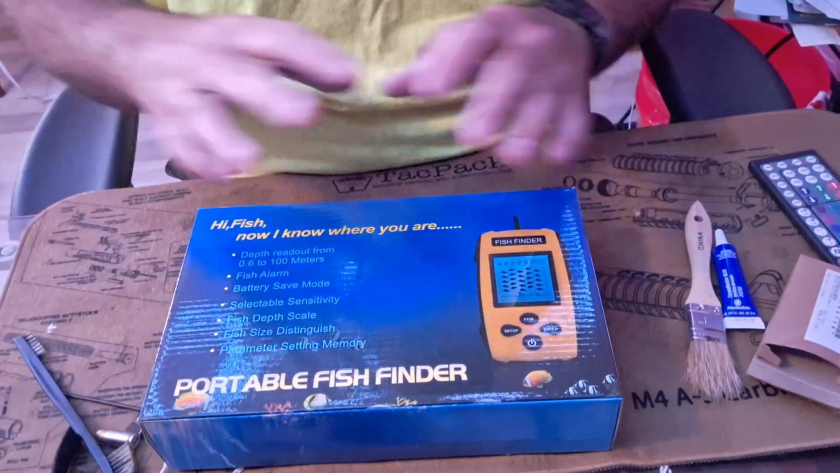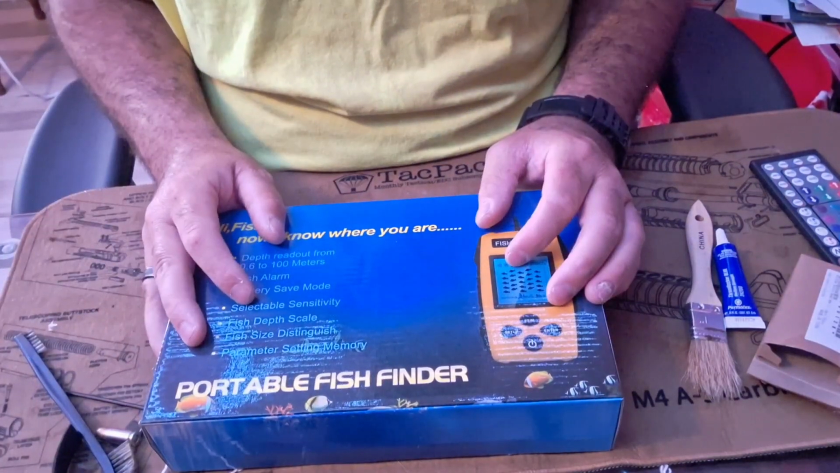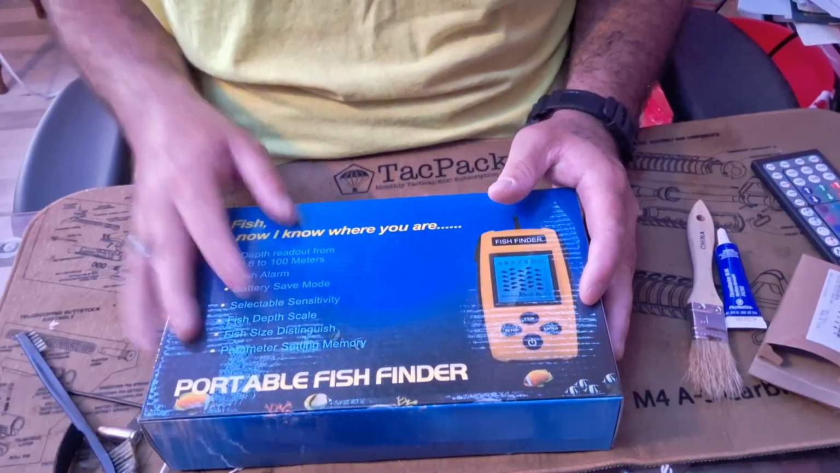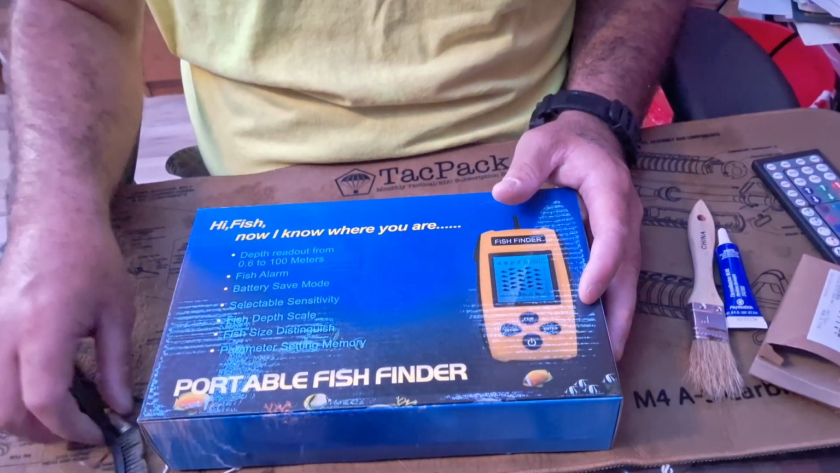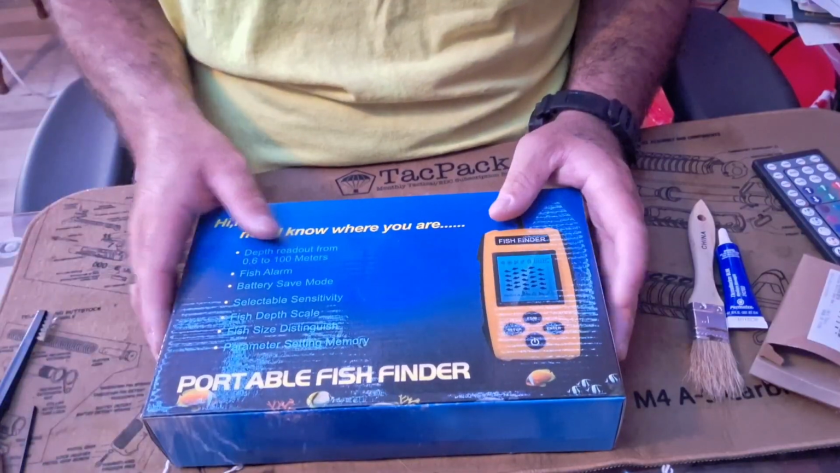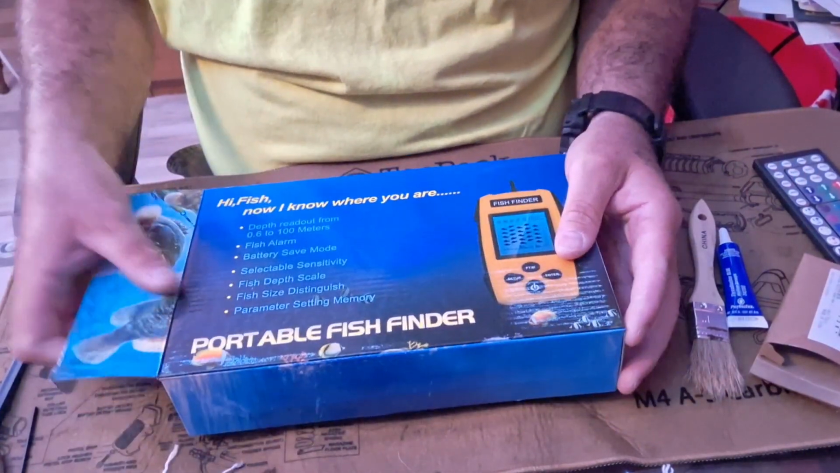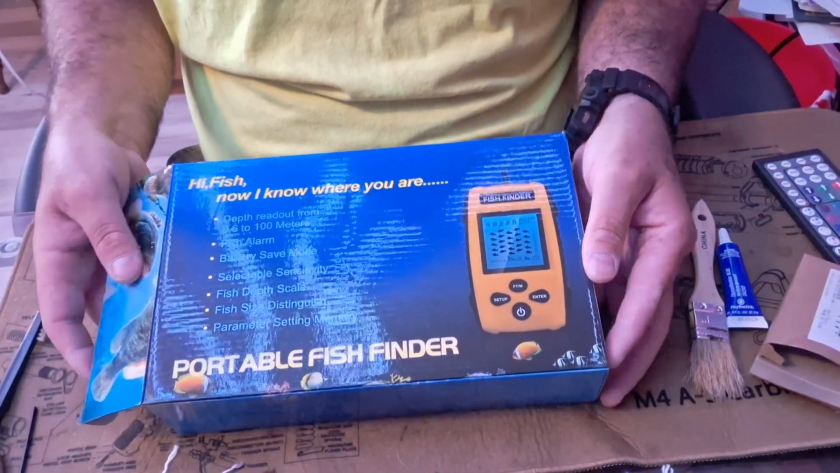So please forgive me, my ham shack is a mess, but I've already opened this, because my wife wanted to see it and see what I spent money on. So let's go ahead and open it back up, and I'll show what we got. So this is 30 bucks on Amazon, 38 bucks on Amazon.